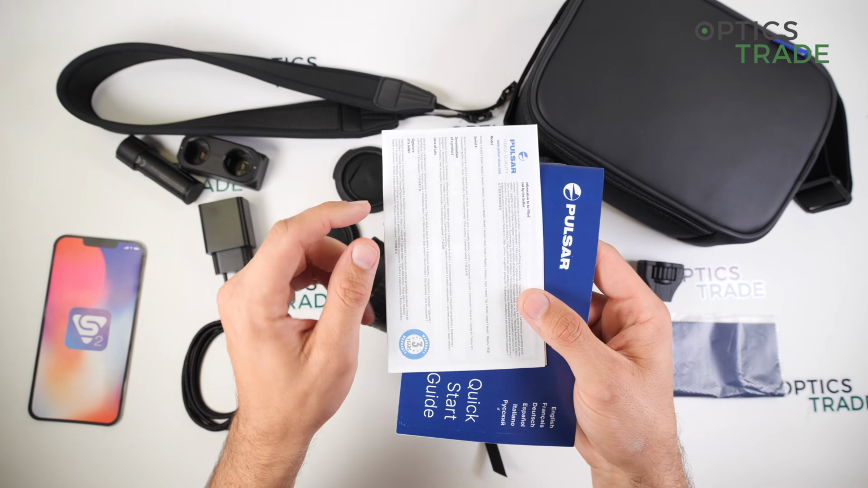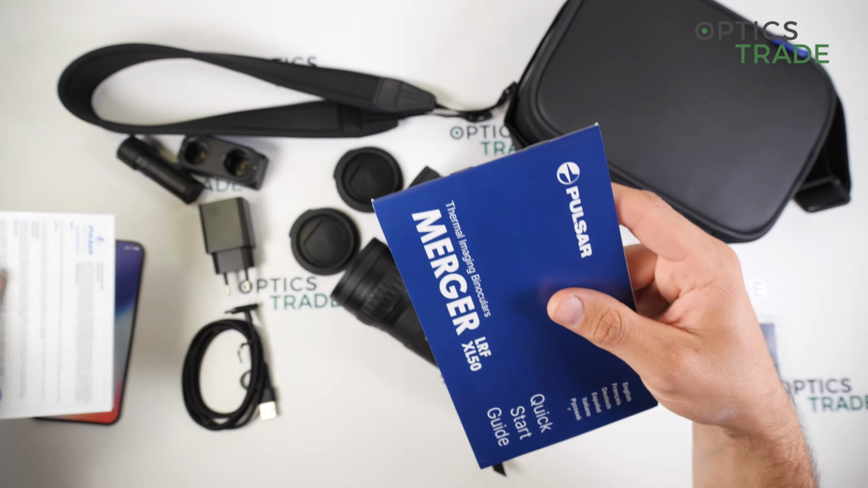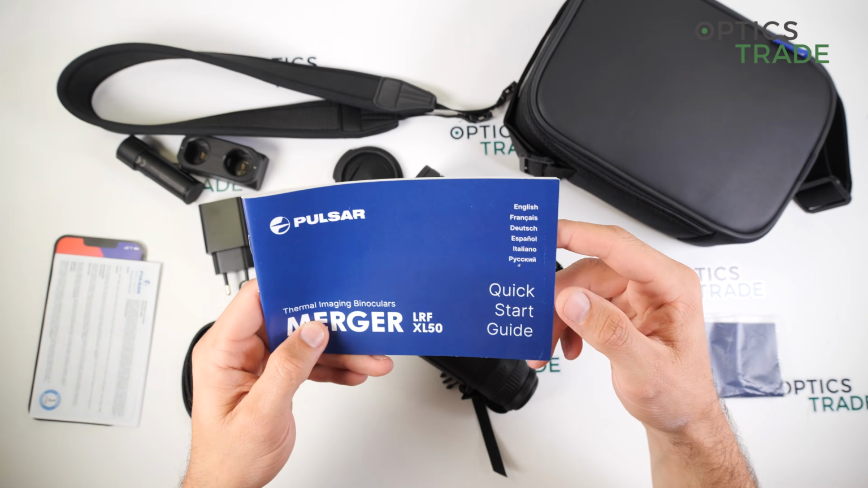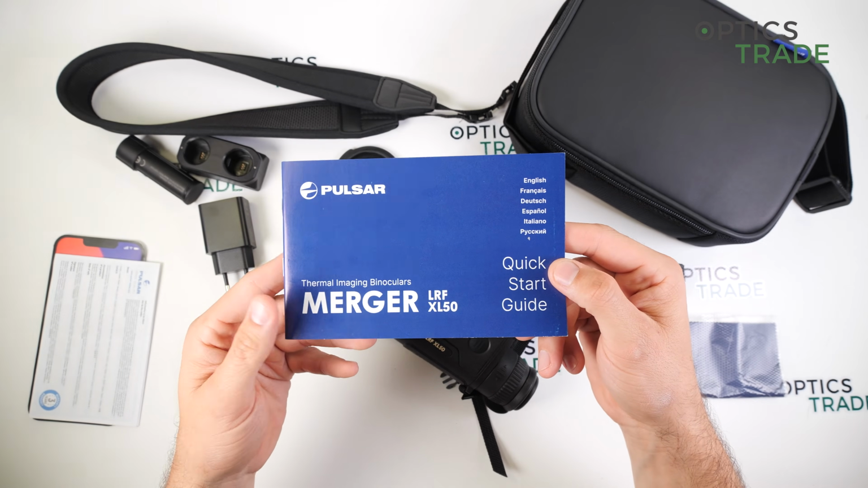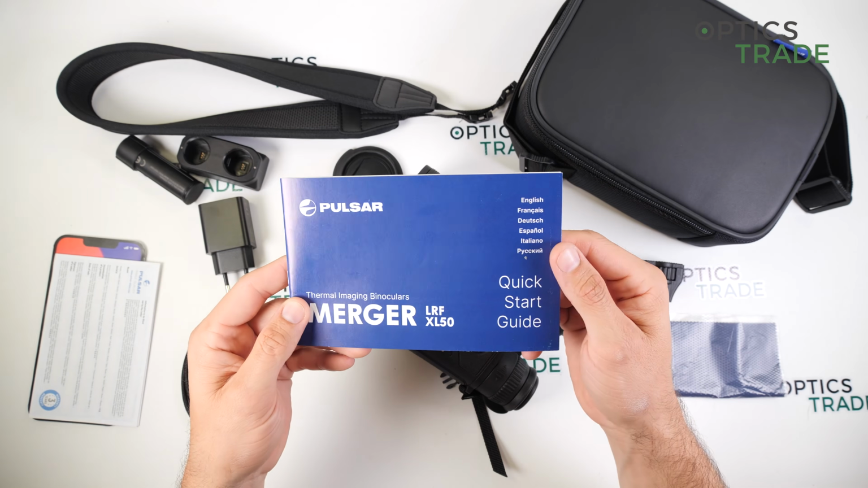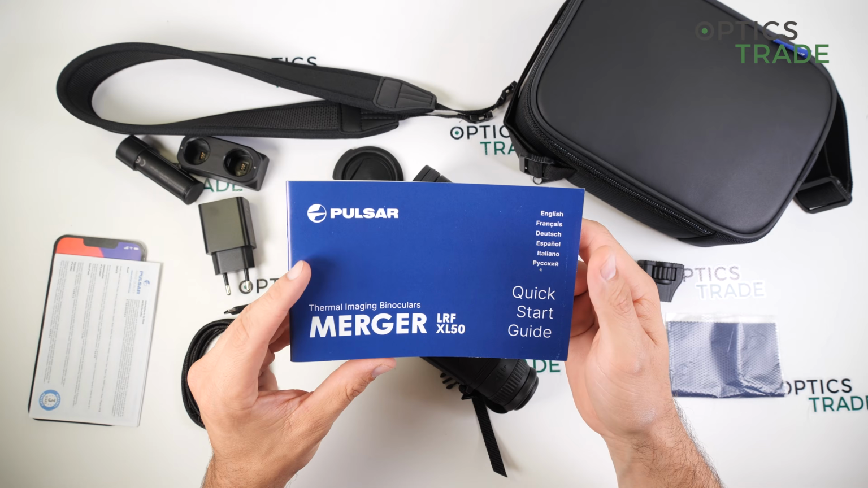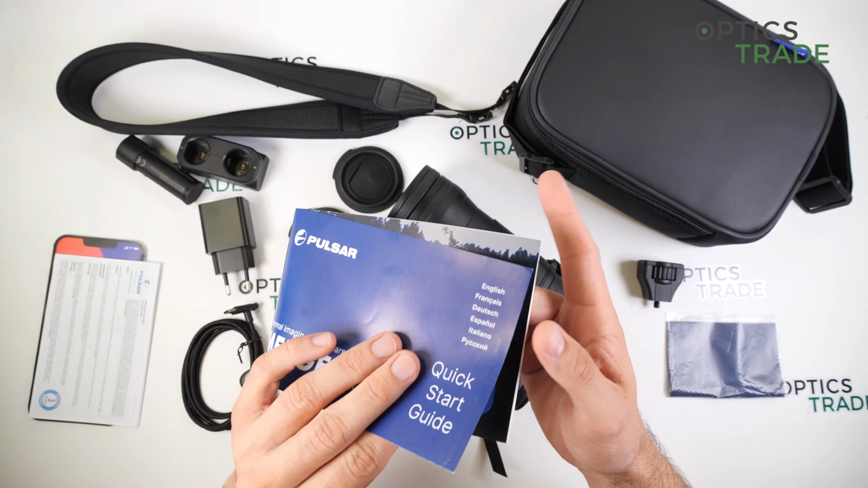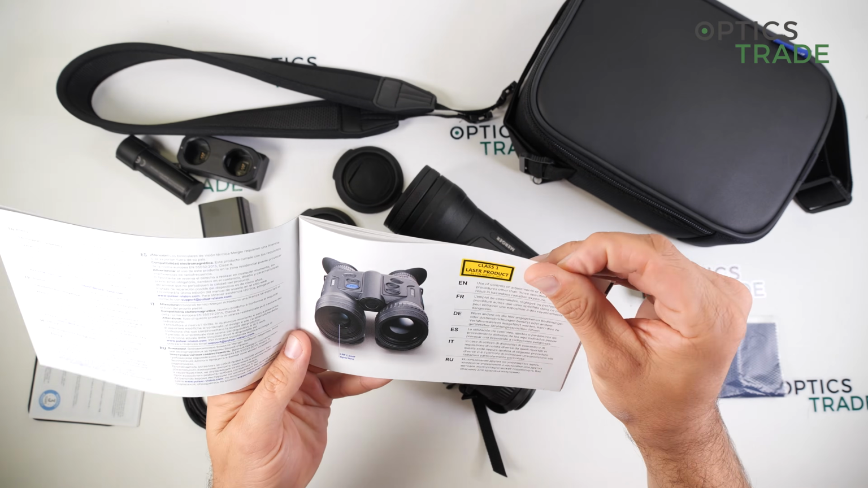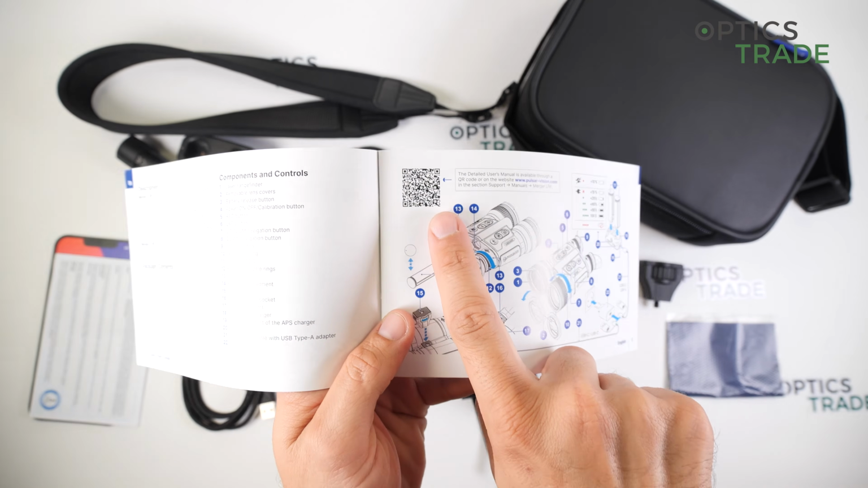Then a warranty certificate, like you see, with 3 years of warranty. And a quick start guide for the Merger, but if you want a detailed user's manual, you have to scan the QR code, which is here.